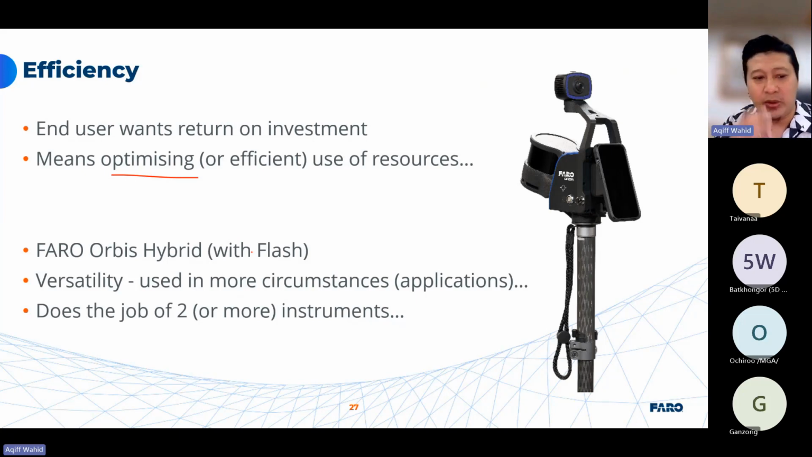Especially, I saw in your presentation just now, in Mongolia, you have only about 3.5 million people maximum. So I would imagine the workers or the resource or manpower is very limited. So we need to use the best technology available to make sure that we optimize efficiently all the resources in terms of the manpower. So that's why we introduced Faro Orbis, yeah, with the flash technology from Faro.